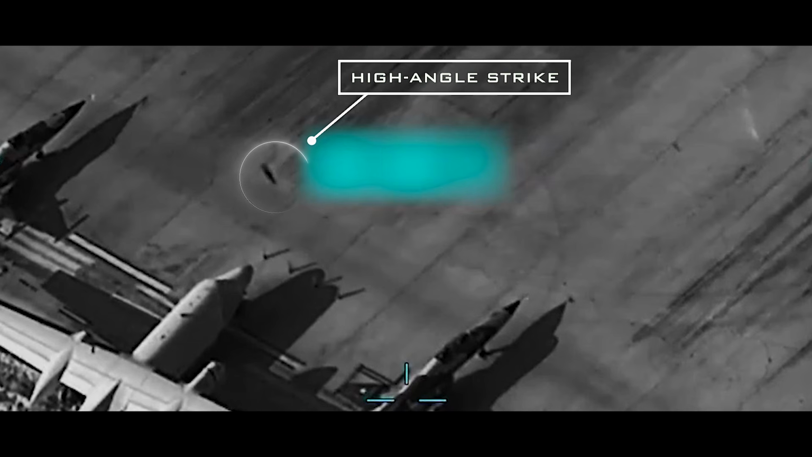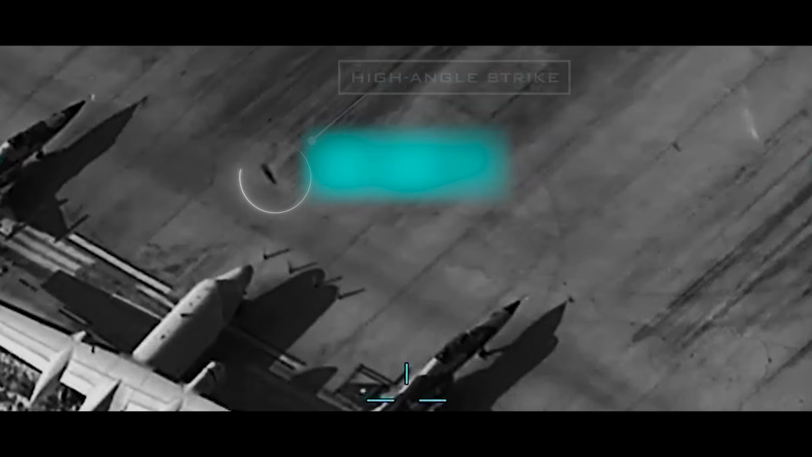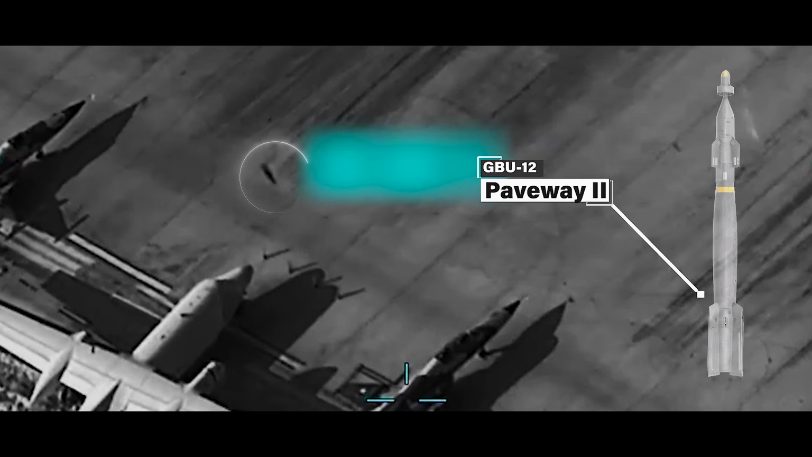Let's start with this strike on a parked fighter jet. Look closely at the projectile. Notice the steep, almost vertical angle of attack. There is no exhaust plume, and the shape is relatively thick. This tells us we are likely looking at a free-fall weapon, specifically a 500-pound GBU-12 Paveway II laser-guided bomb.